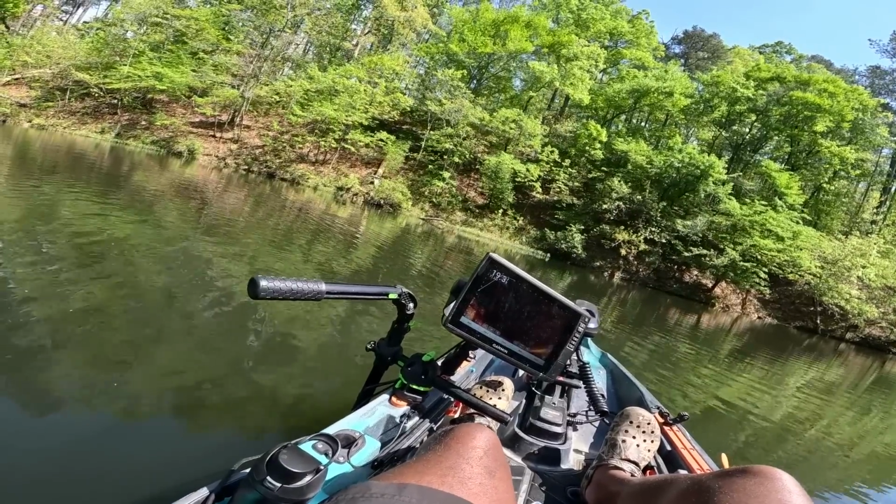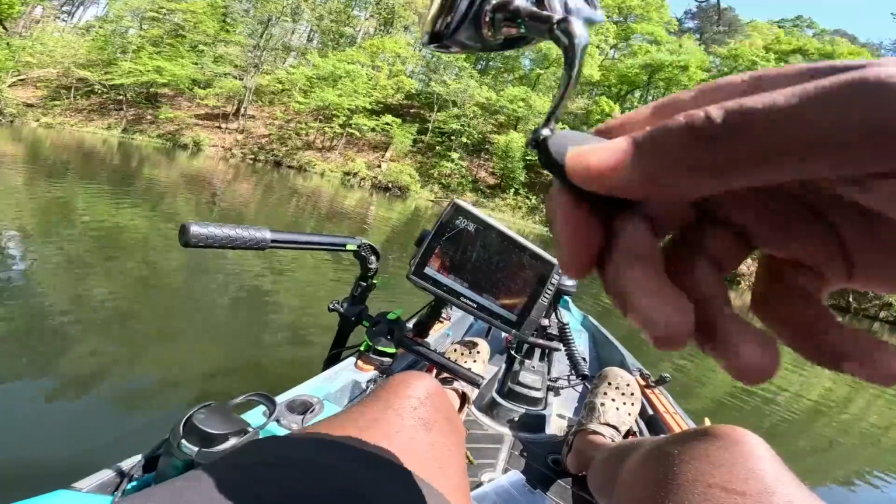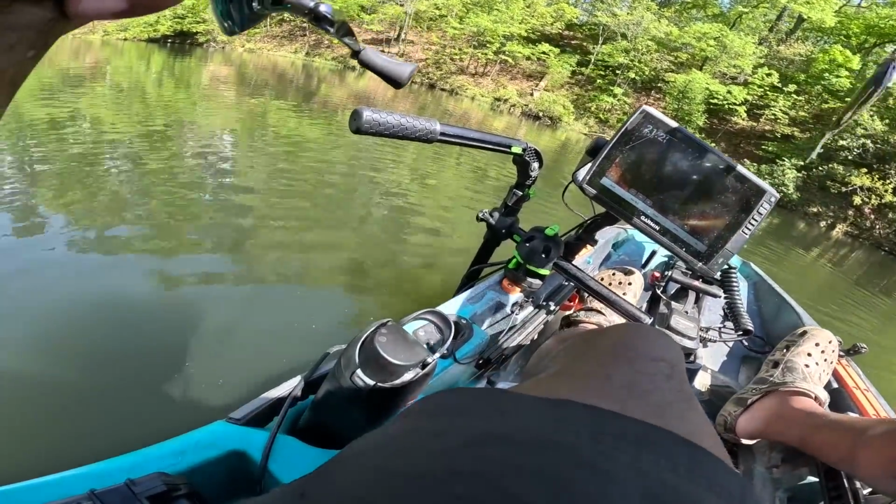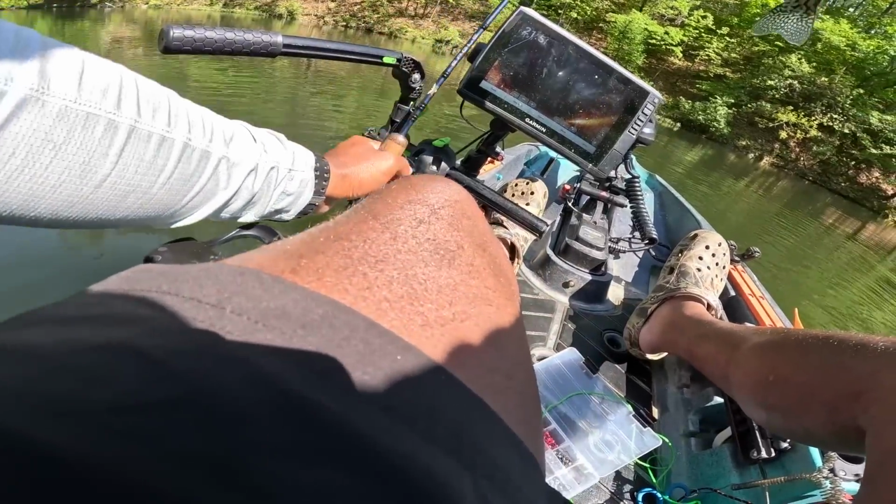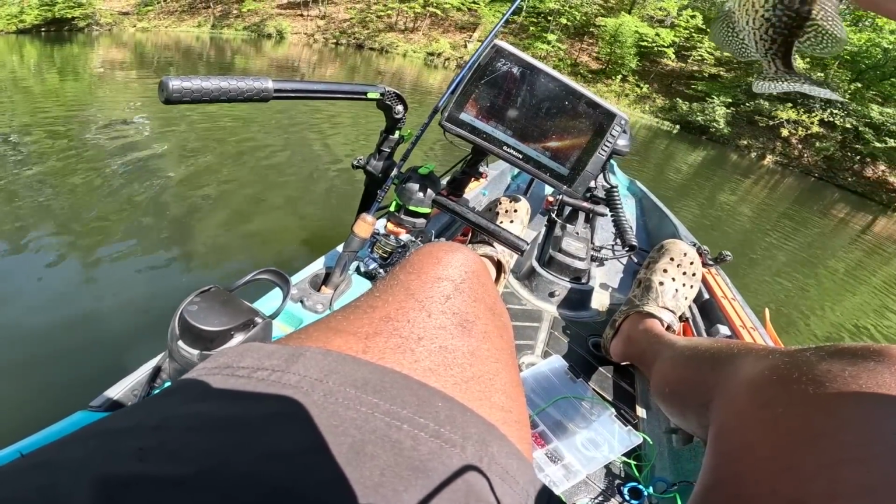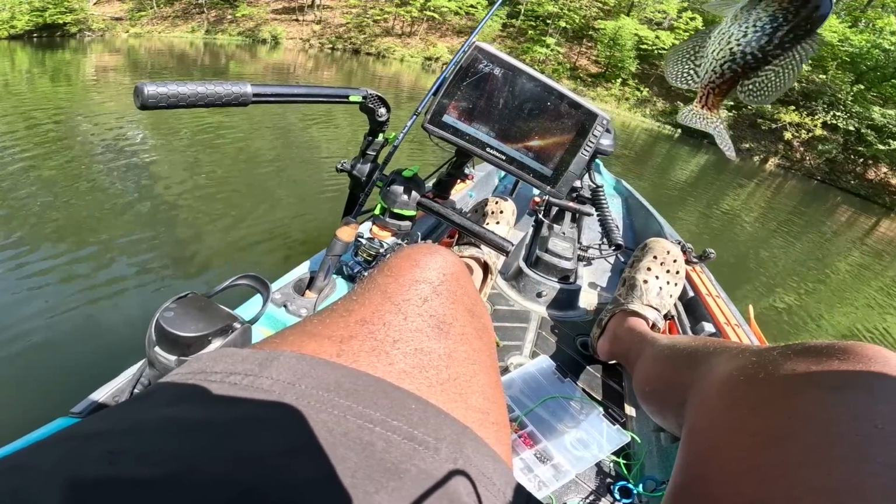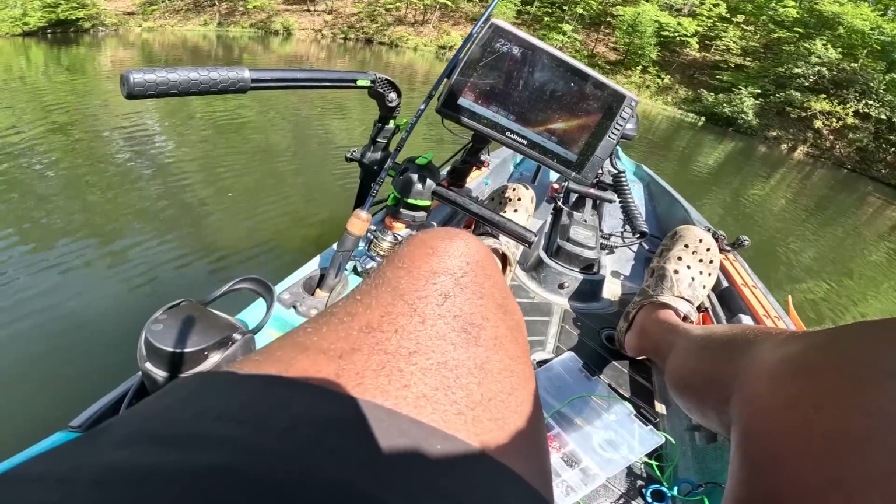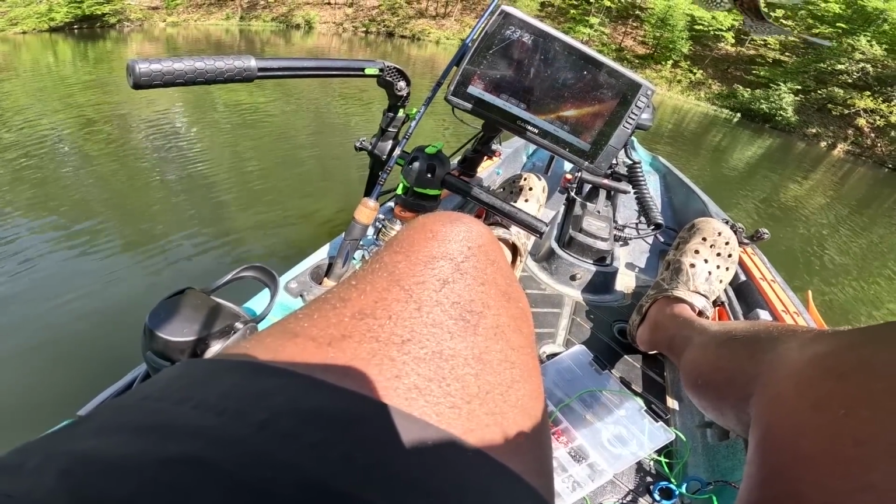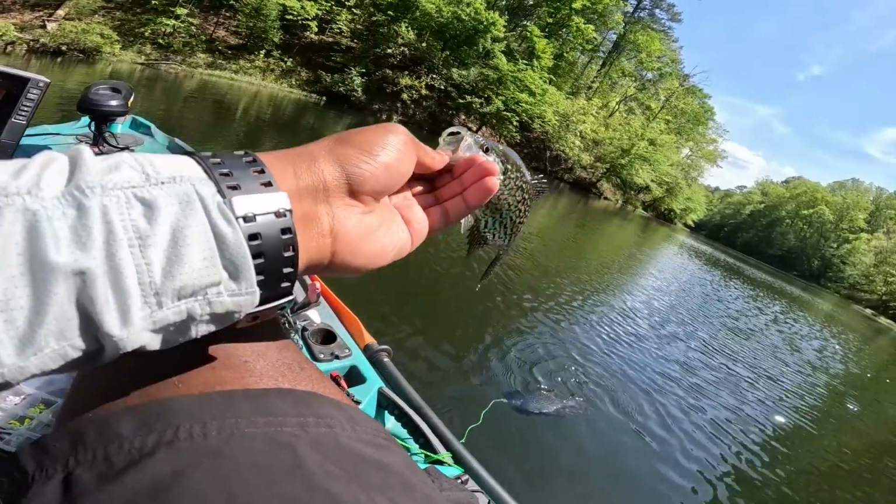Got one. Crappie. All right, guys, there's another one. I have to make a color change.